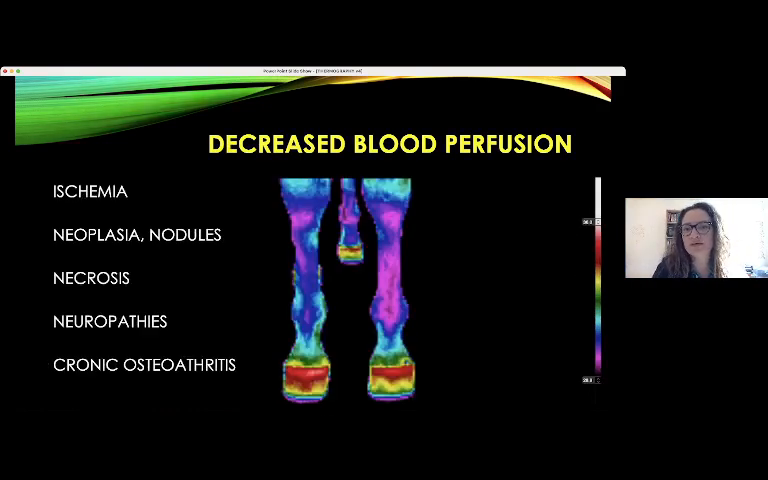And about decreased blood perfusion, we can have information about ischemia, some neoplasias, some nodules. It is very important for necrosis, for thrombosis, for neuropathies, and for chronic affections like chronic osteoarthritis.